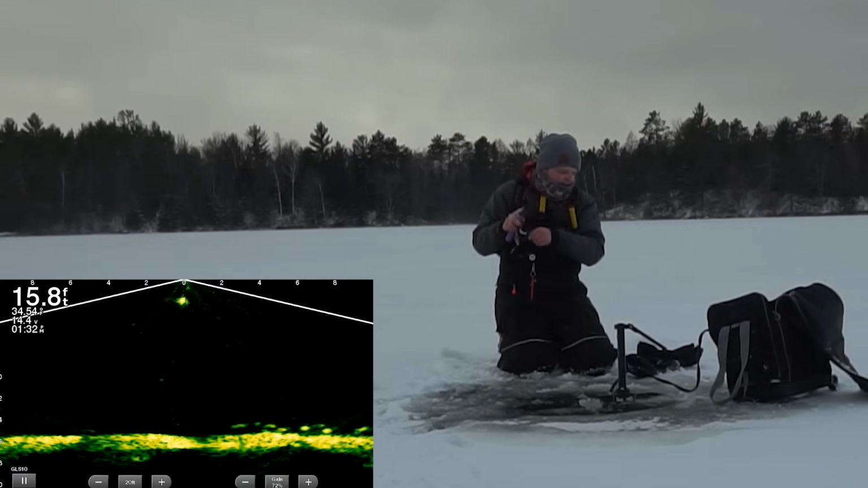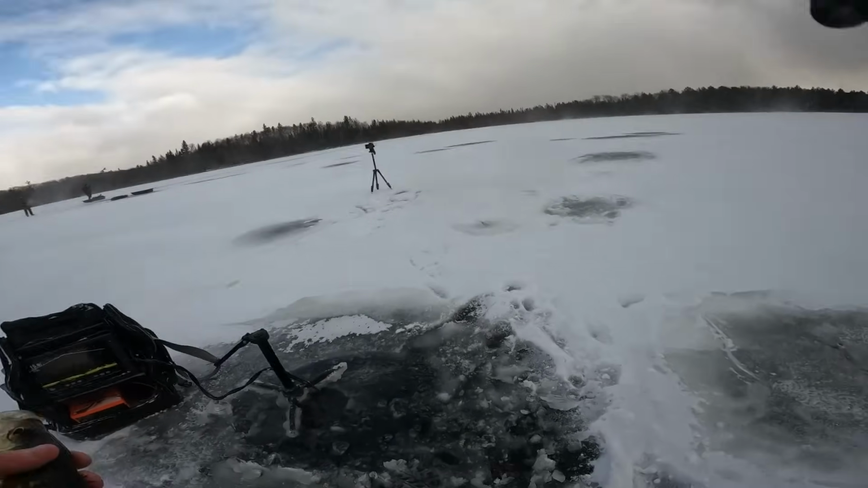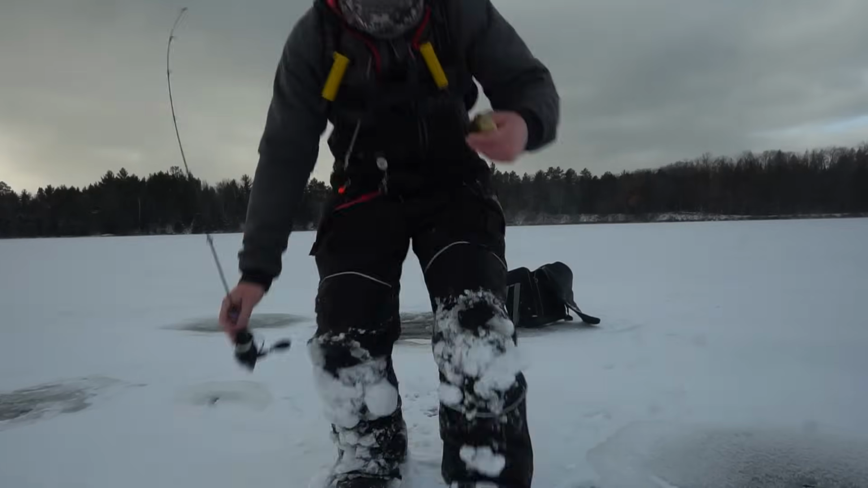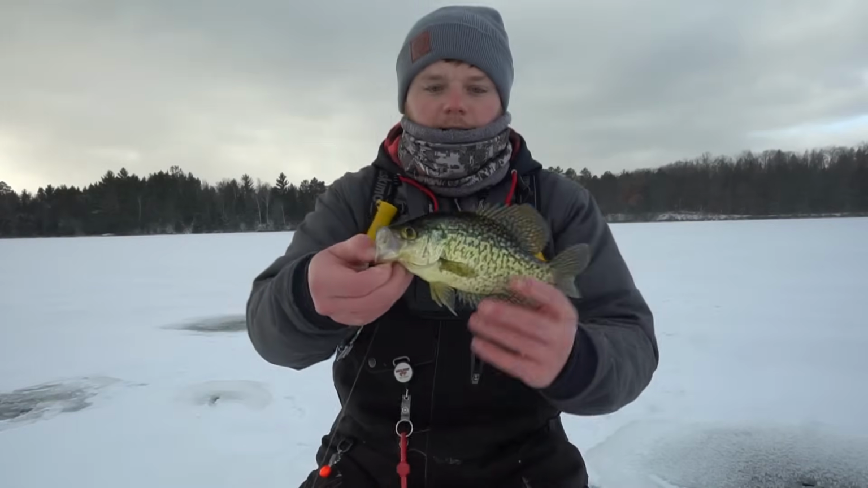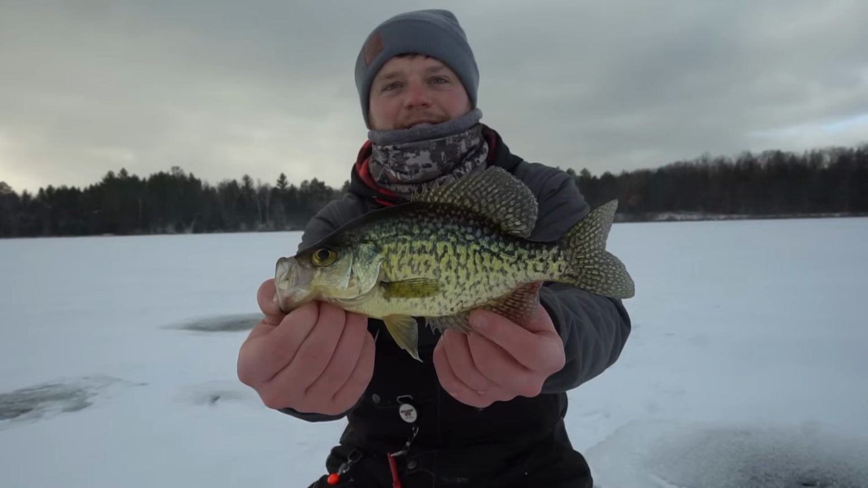Yes, baby! We ain't done yet! Oh, yeah! Let's go! Biggest one of the day right here. Cool colors on this guy, too. Check that out. Awesome looking crappie. Can't get any better early ice.